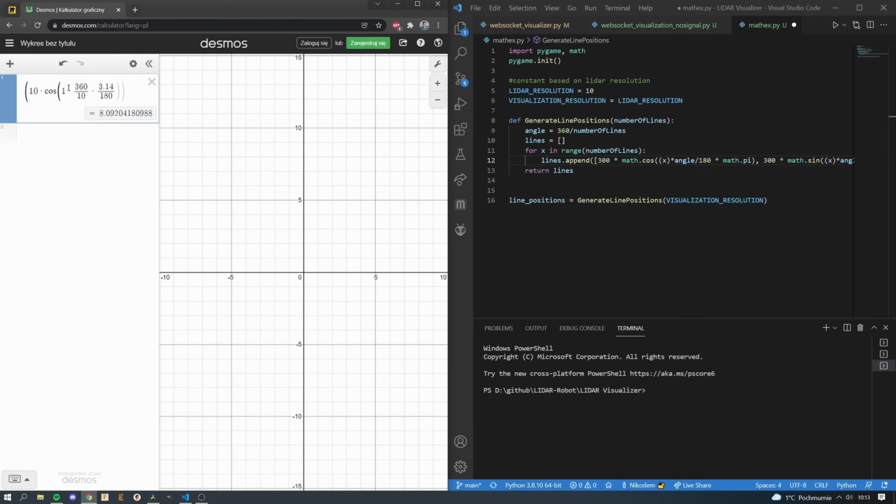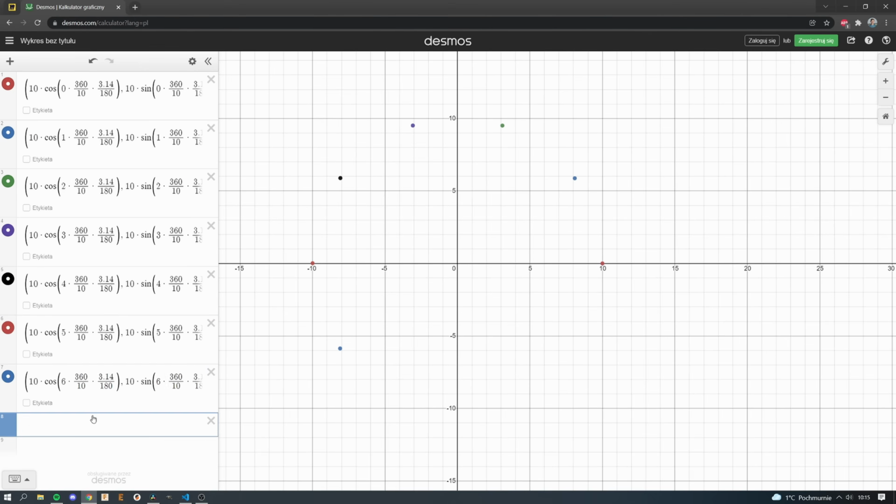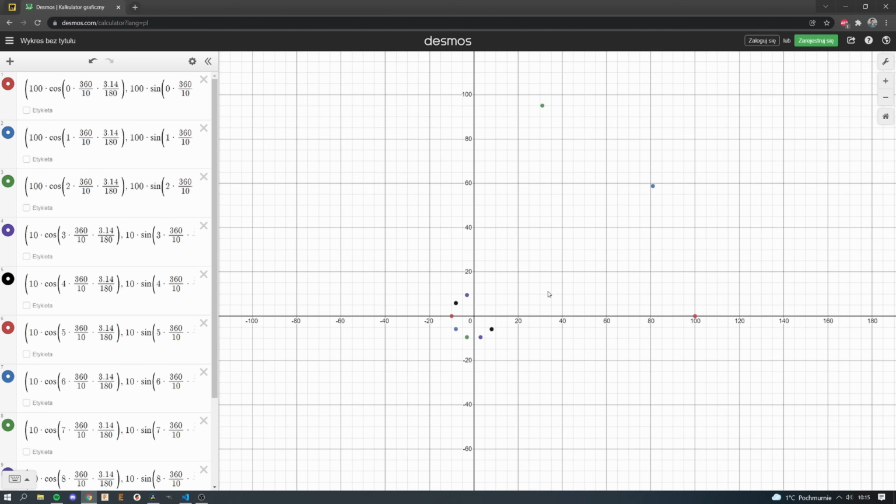Here I am just retyping the formula from the Python code into an online plotter to show you how it works, and as you can see, by increasing the point number from 0 to 9, I will generate 10 different points, and by changing the 10 to a different value, for example 100, the points will move further apart from the origin, as this is the radius of the circle.